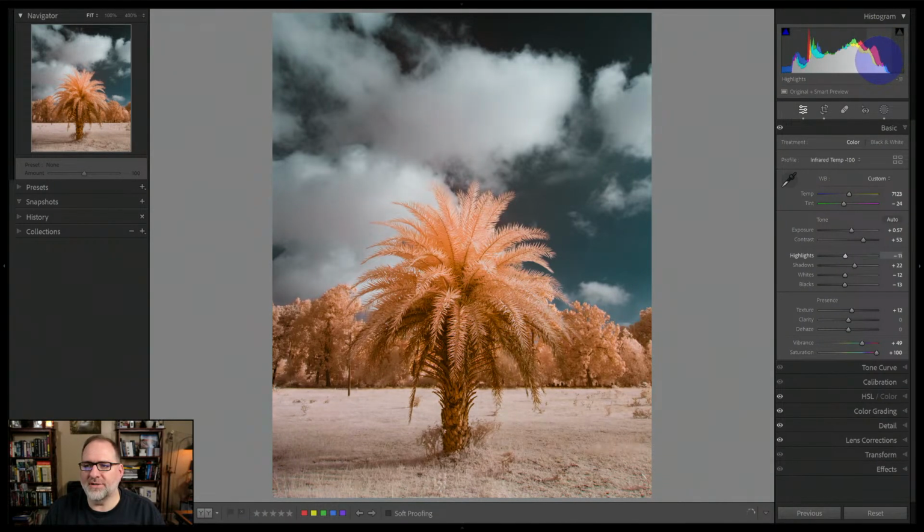If you're the kind of person who gets fixated on the numbers, as I can be at times, to avoid that, I'll make my adjustments up here in the histogram, because then I'm trying to make it visually. I'm looking at the histogram and the image to make sure that I have a good exposure. Then the numbers fall where they may, and I don't have to get fixated on what the numbers are. So that's one way to go about it.